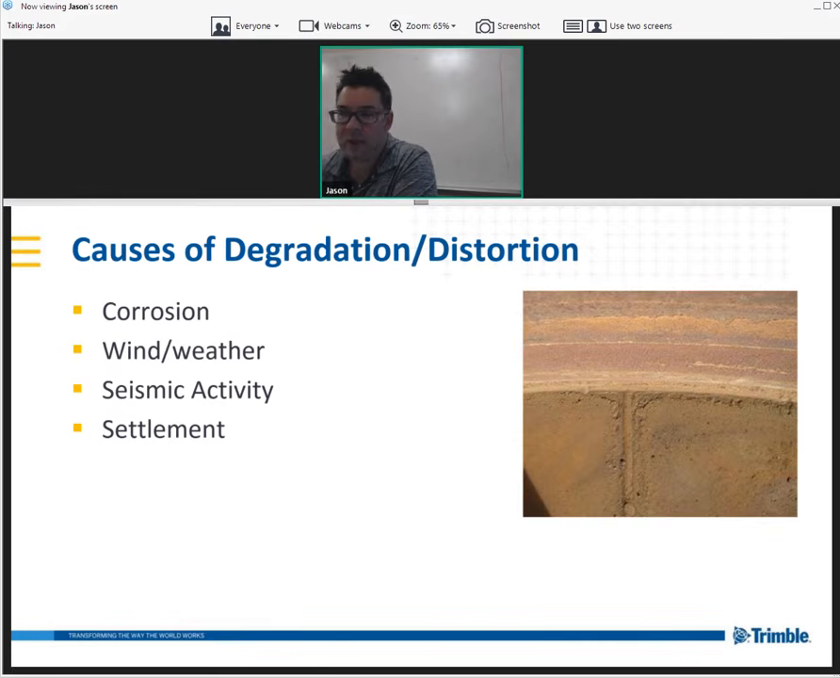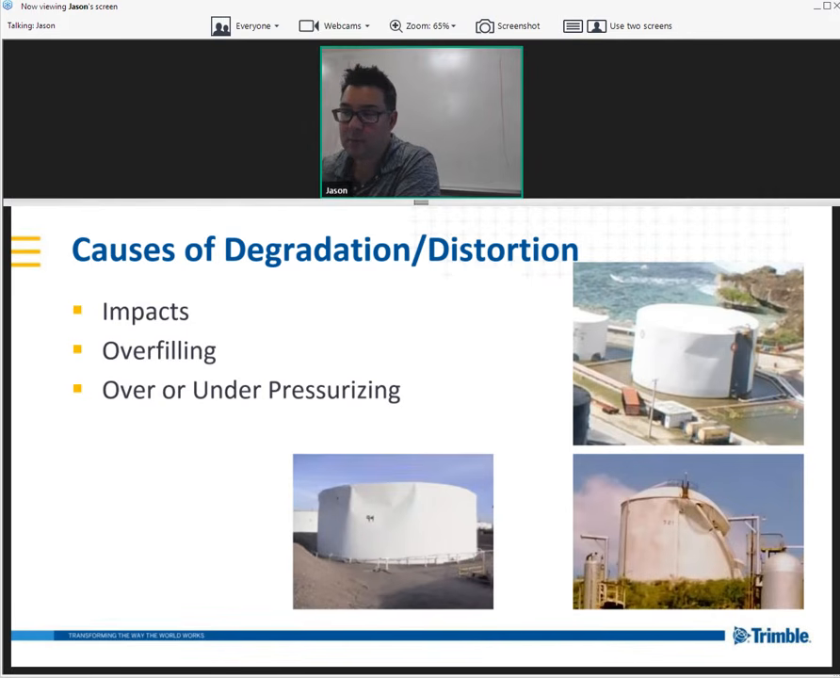Now, with storage tanks, we do a lot of inspection, and the reason is because the tanks are always falling apart, just like people. They're corroding. This can be due to wind or weather, it could be seismic activity, or just the settlement. I know around here, we have a shopping mall close by, and it seems like every time I visit it, they're tearing down another store because the ground is moving and it's destroying the buildings. Same thing can happen to storage tanks. They can settle in and start to have problems.